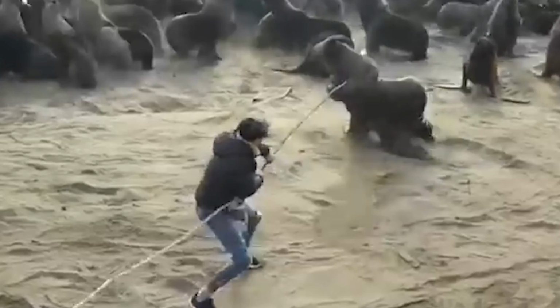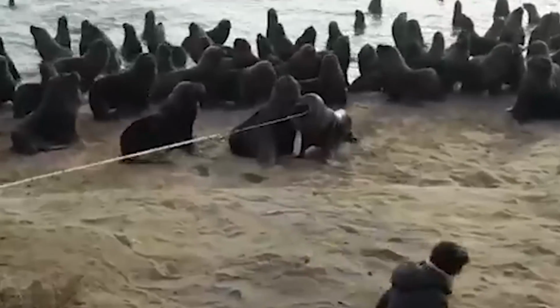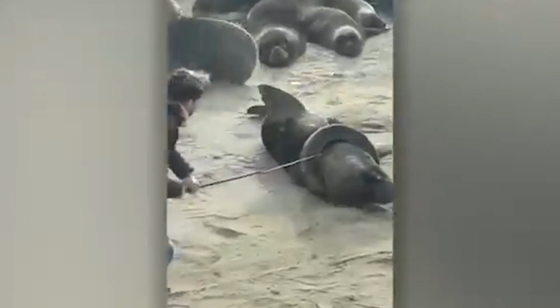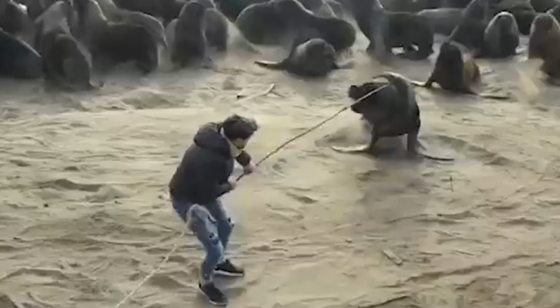Remarkably, the rescue team made up of bystanders sprung into action. They attached a hook to a piece of rope and carefully hooked it into the tire and pulled while the seal maneuvered his way out and took off into the company of his friends.